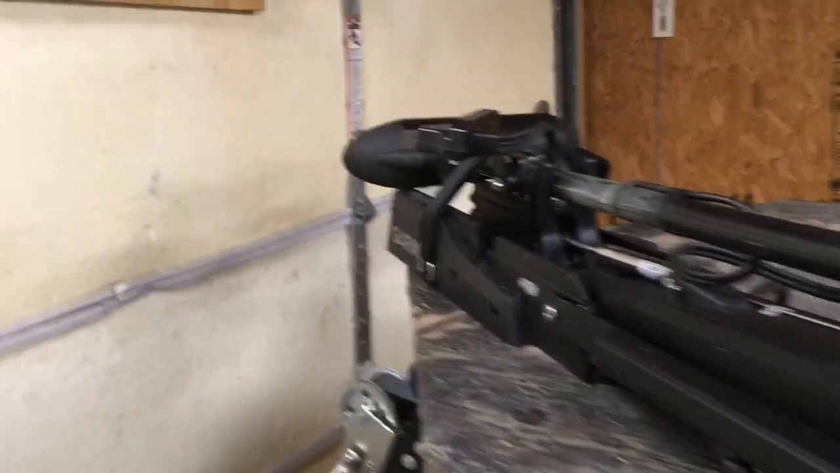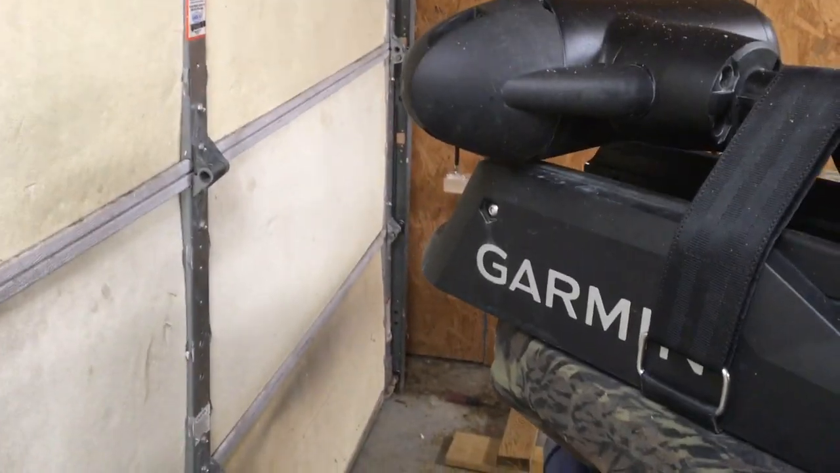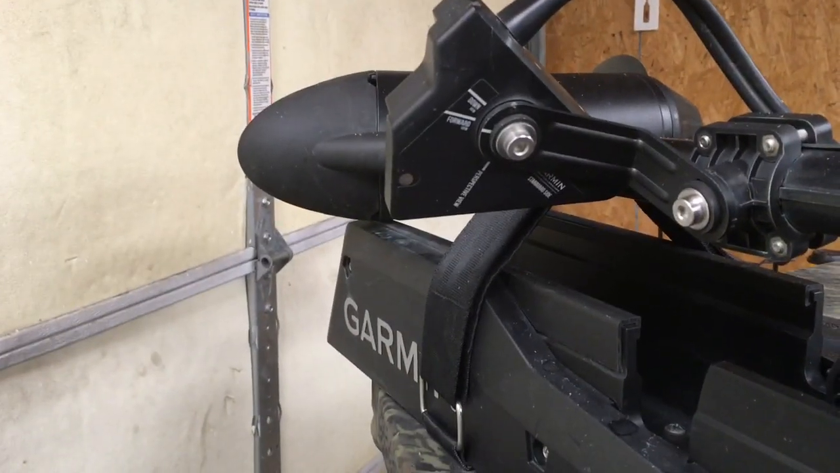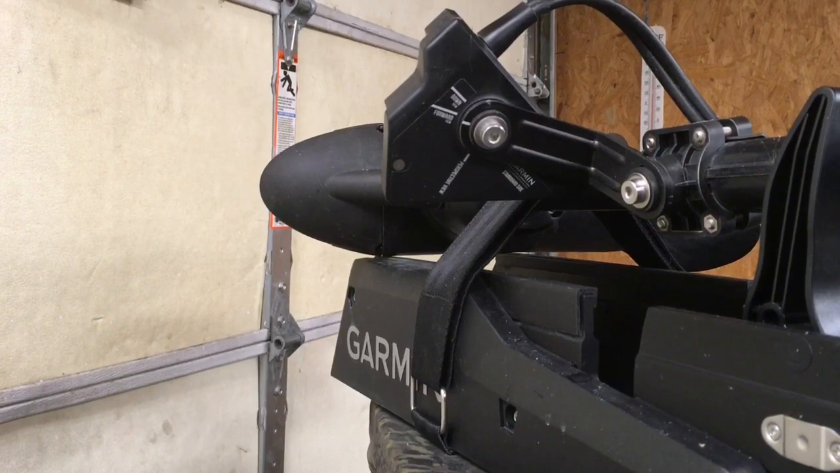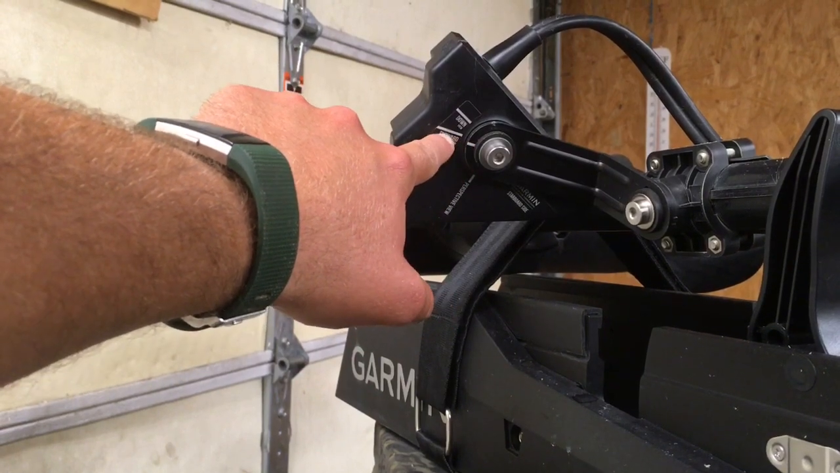Alright guys, so I'm filming this not with the camera, but with the iPad, so it's going to be a little bit shaky, but I want to try and explain to everybody how my Livescope is so clear. As you can see here, I've turned the transducer, and this is just so then you can see it. But see where the arrow is? There's forward, and I've got it one click above forward.